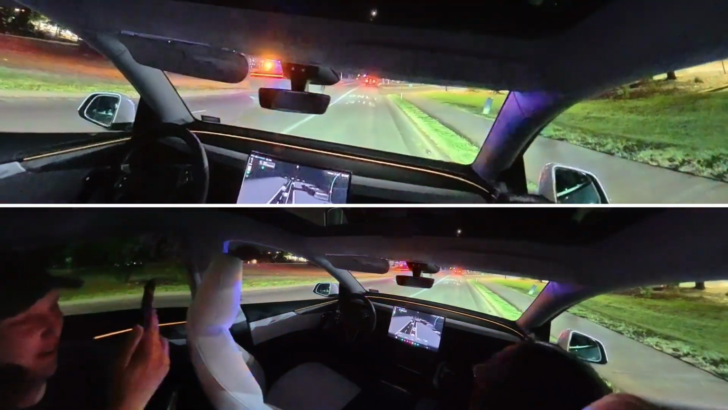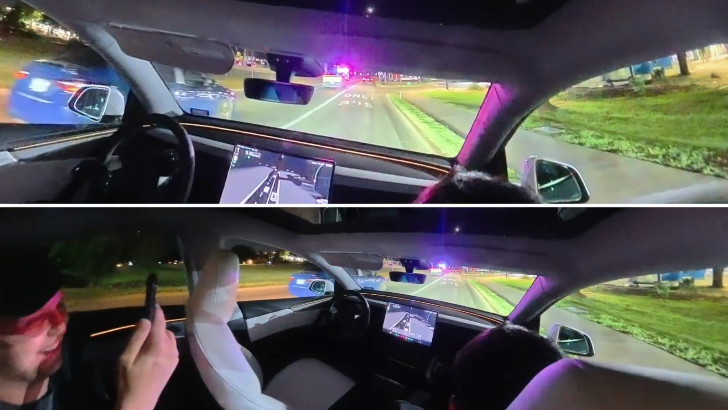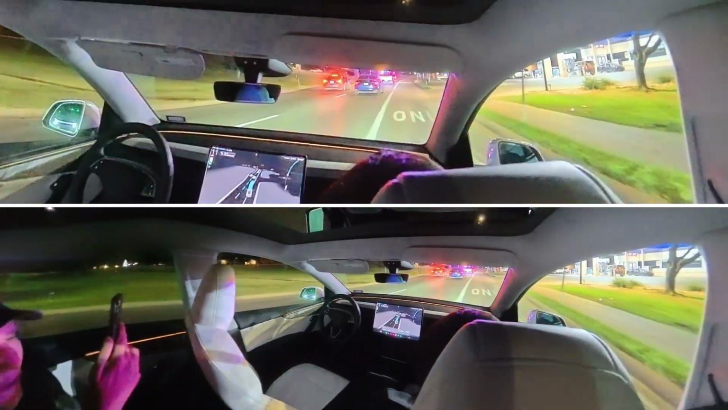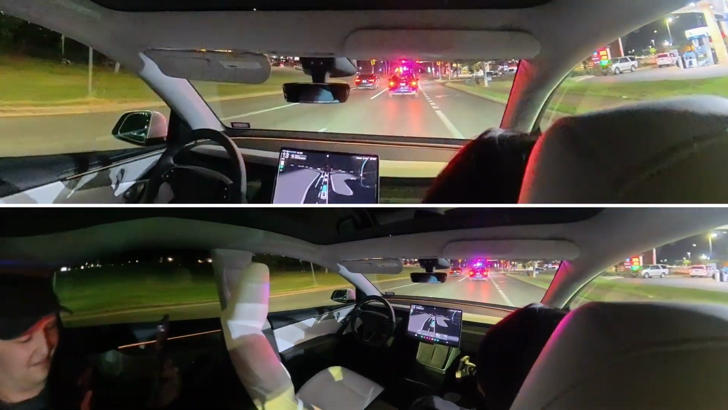It pulled over. Yes, it pulled over. Oh my gosh. Let's go. The Robotaxi just pulled over for the ambulance. And back on the road. And it's back on the road. Yeah, buddy. This is insane.